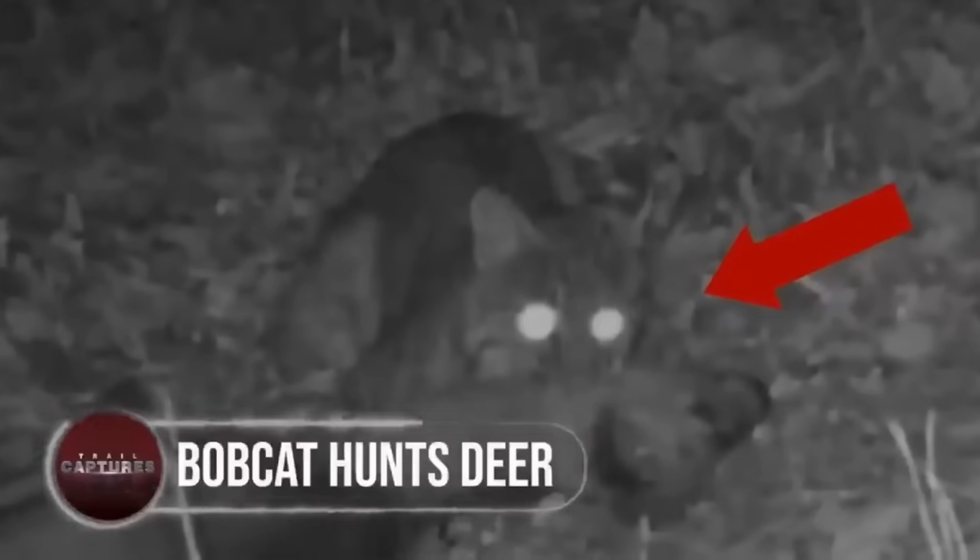First, it got closer to them and then attempted to jump into the vehicle, when the driver was able to speed away. This certainly could not be a human, but a mummy that may have gotten possessed by a supernatural entity. Bobcat hunts deer.